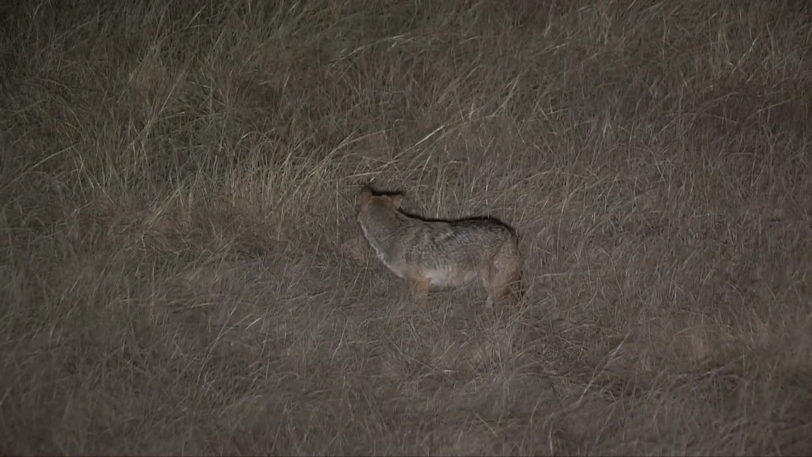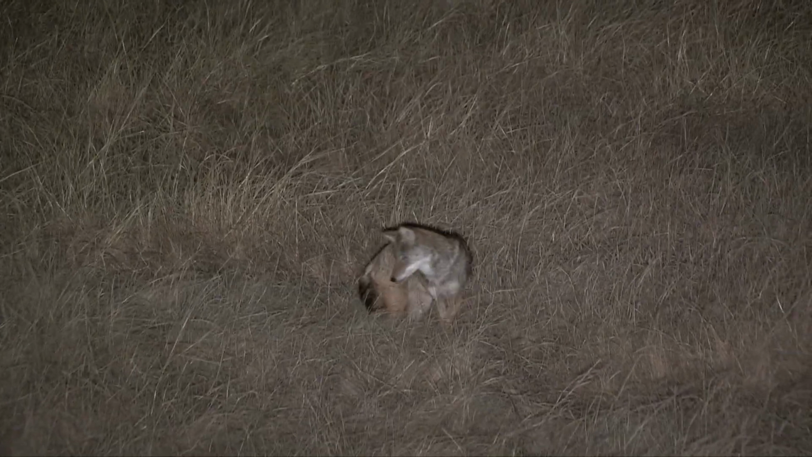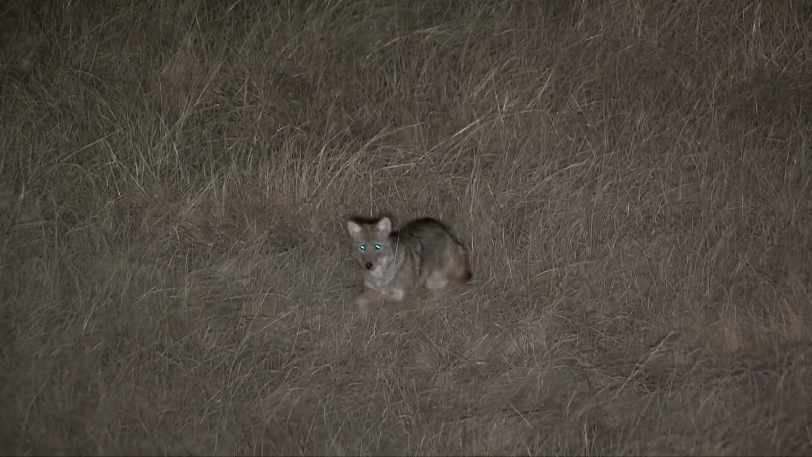Sometimes I think we as hunters will outsmart ourselves to the point we actually put ourselves out of the game, and sometimes it's just best to keep it simple. I really think this coyote had a bit of a hearing problem, but we still managed to get him where we wanted him.